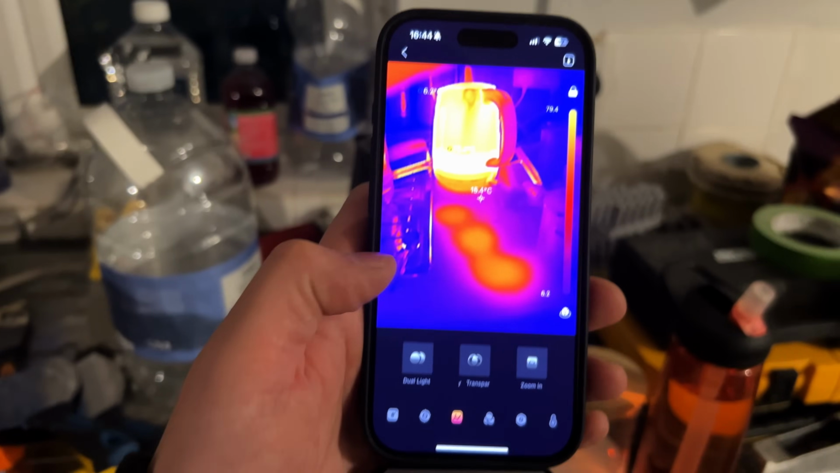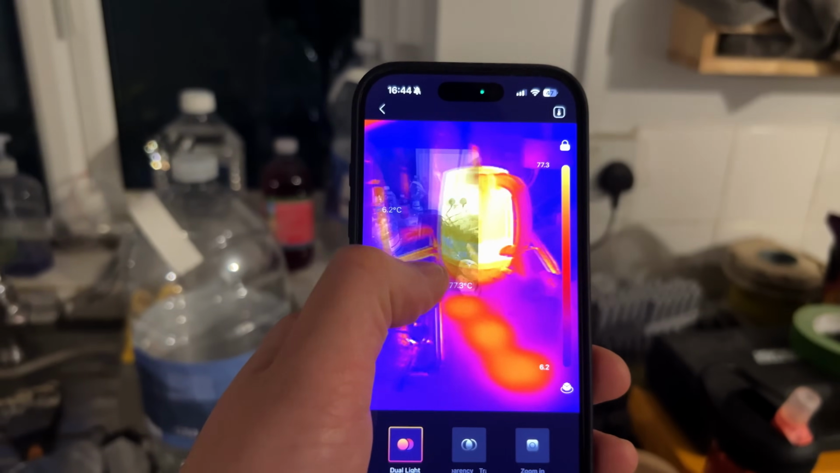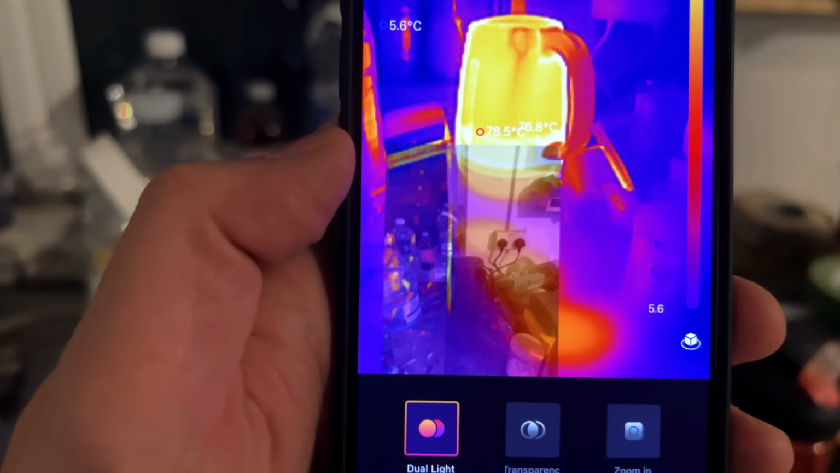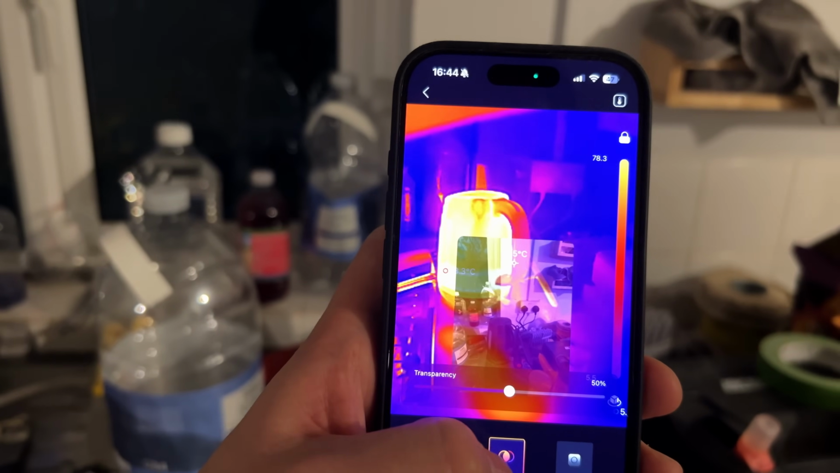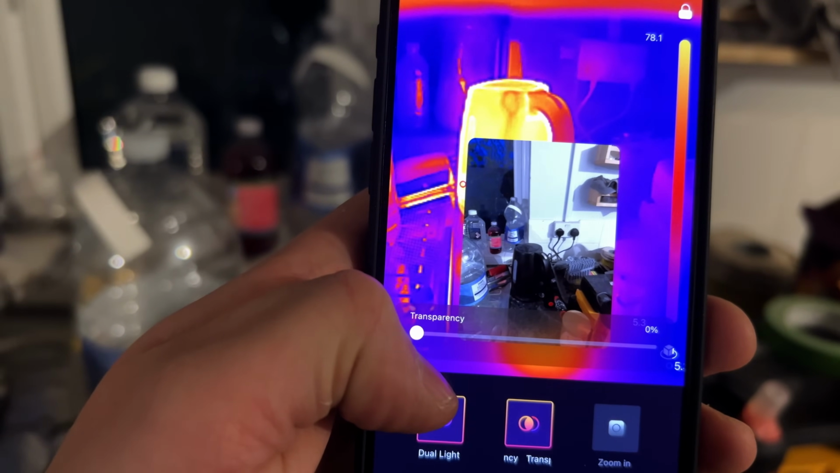Really neat. Another thing that's actually nice about this app is if I'm struggling to see, I can lay over the camera as long as I enable it. So now I can see what my camera sees, but I've also got the thermal imaging in the background. I can even have dual light, or I can have transparency, and there you go. Less transparent, could be wrong with that, but I can make it go away and make it come on screen if I really want to. It does have a zoom built into it as well.